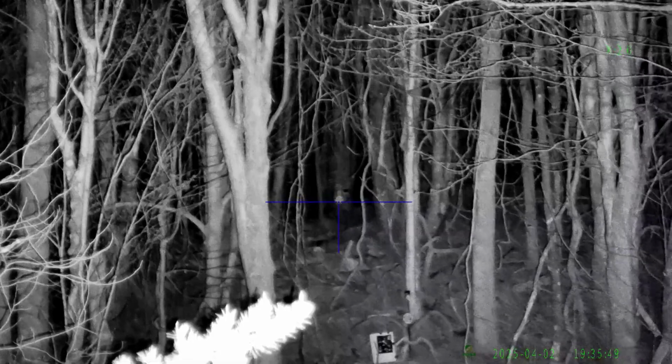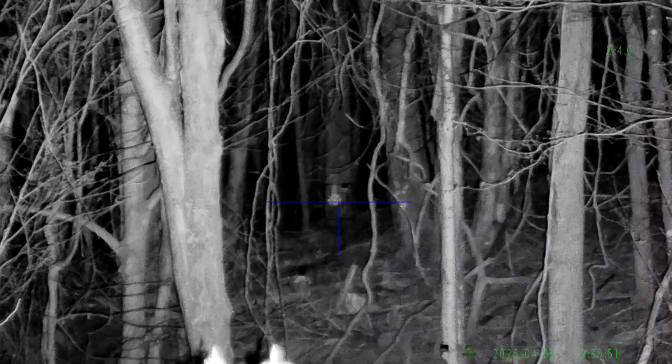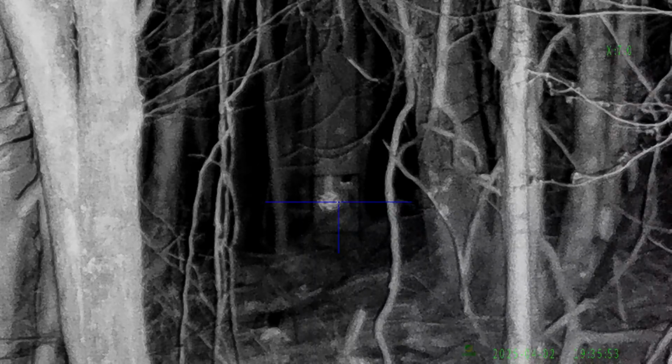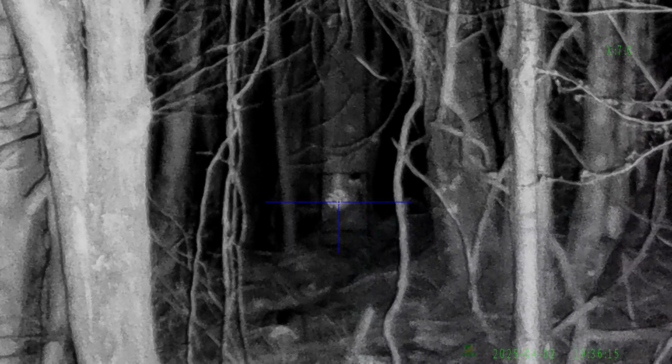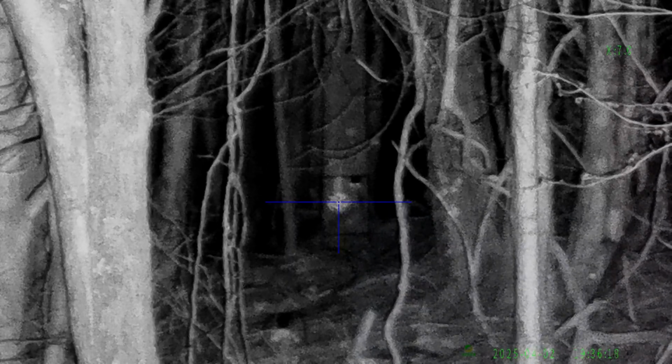100 yards. Now, back to 160. Zoom in on that bad boy a little bit. Zoom in a whole lot, actually. I ain't going to shoot zoomed in that much. I'm just giving you what it's got. 13 by. Zooming back out. I think that's sufficient to take a shot at it. 160.